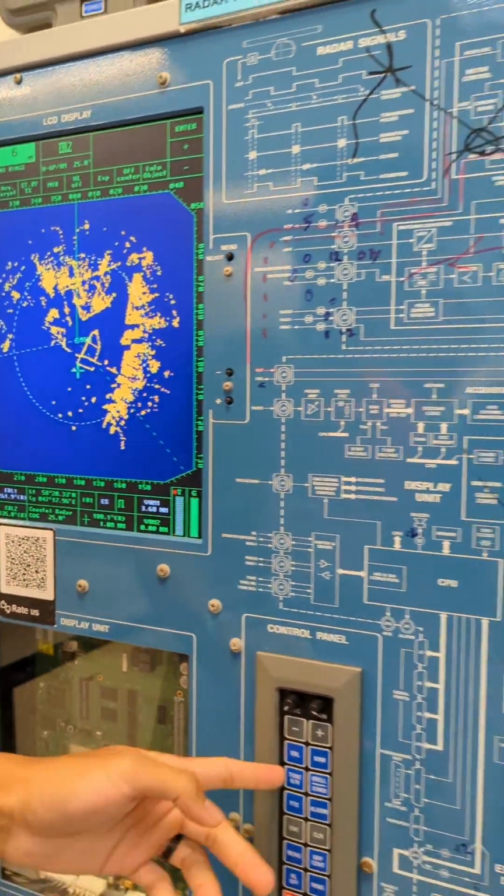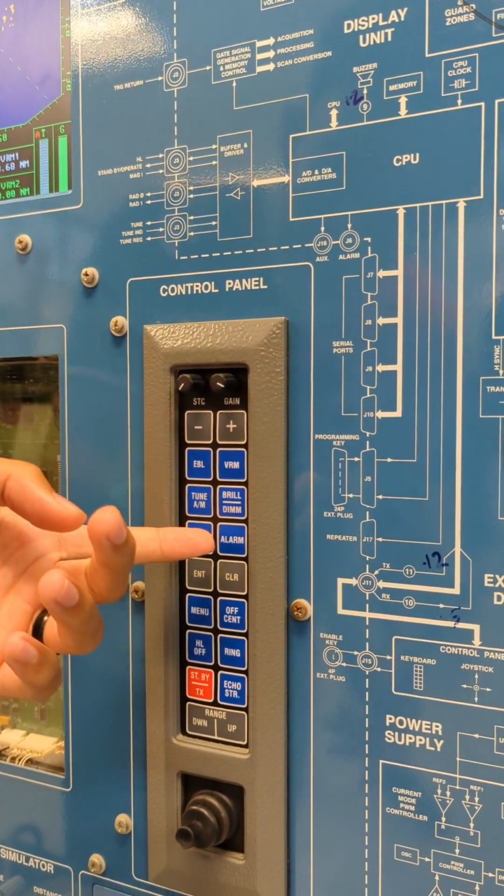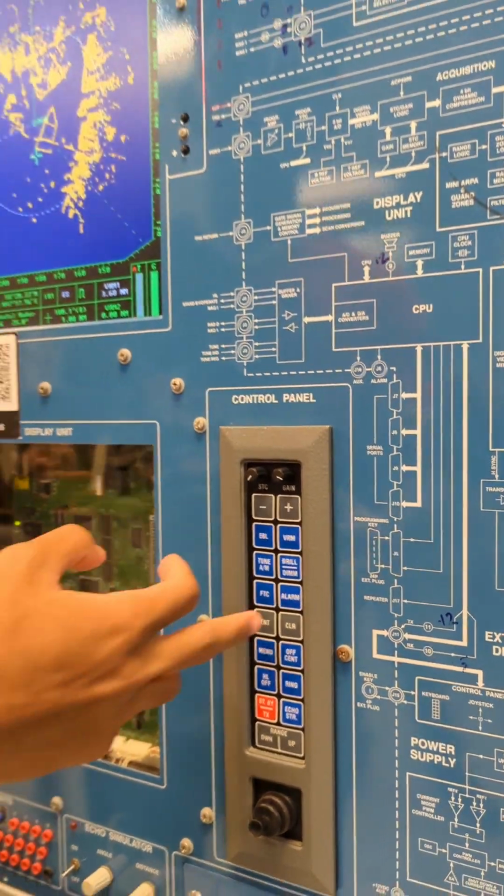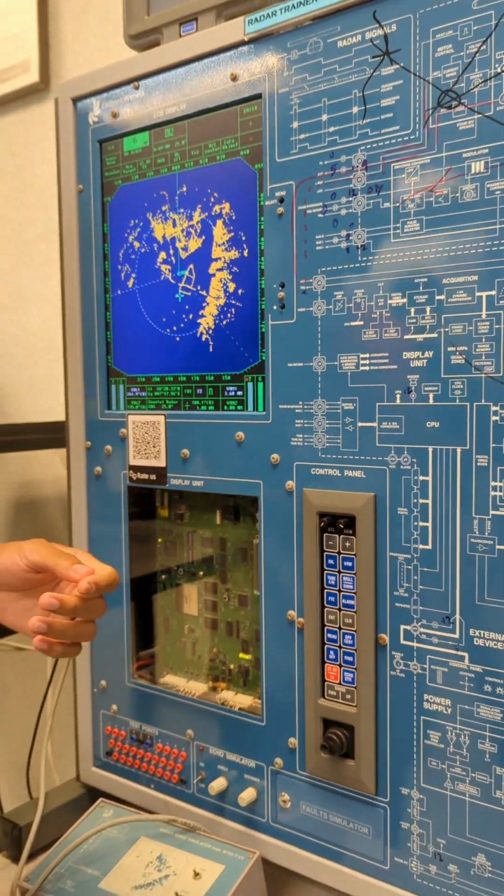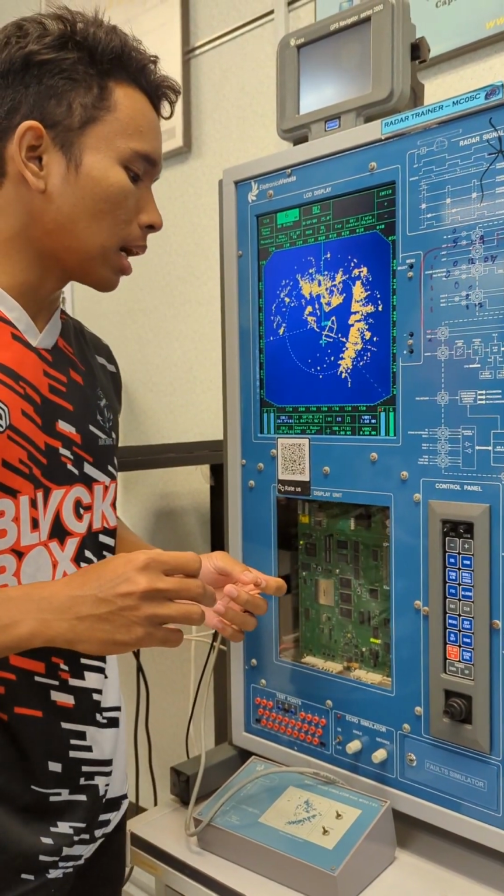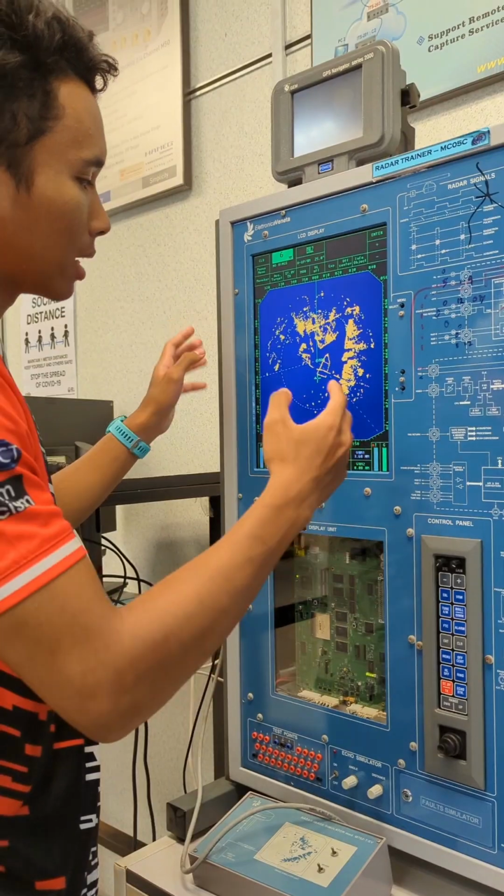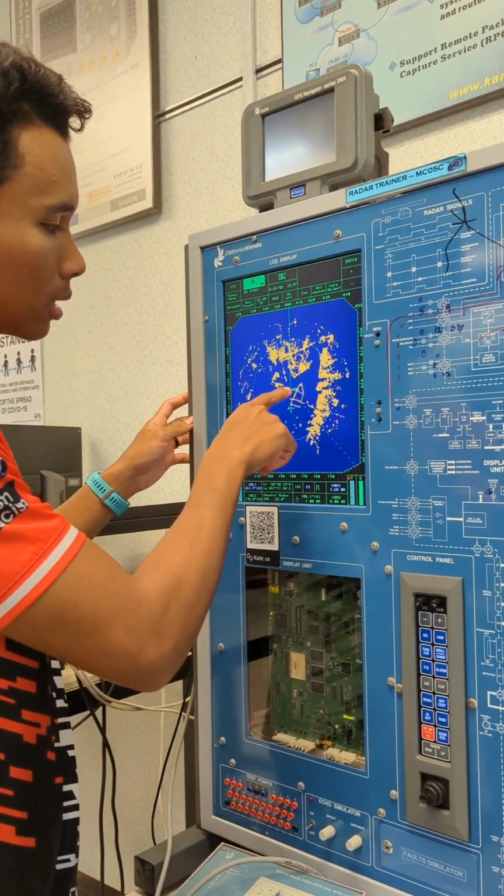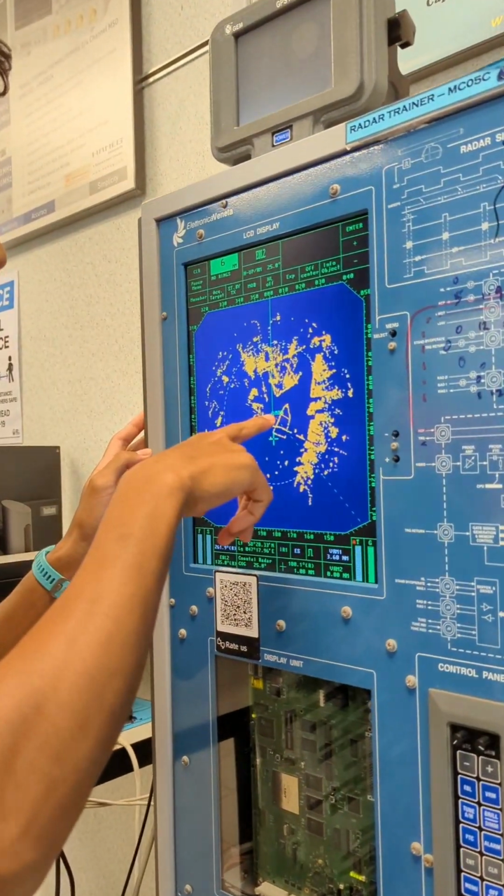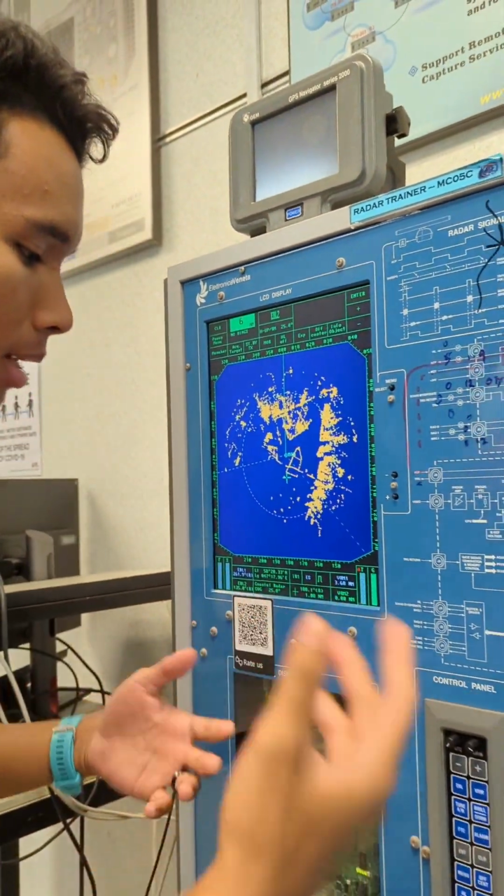And right here, this is the gain, rain clutter, sea clutter, FTC, and alarm. The alarm is for the CPA, closest point of approach, which is the alarm for when a vessel will cross our vessel, which is at the center point, and be on collision course and something like that.